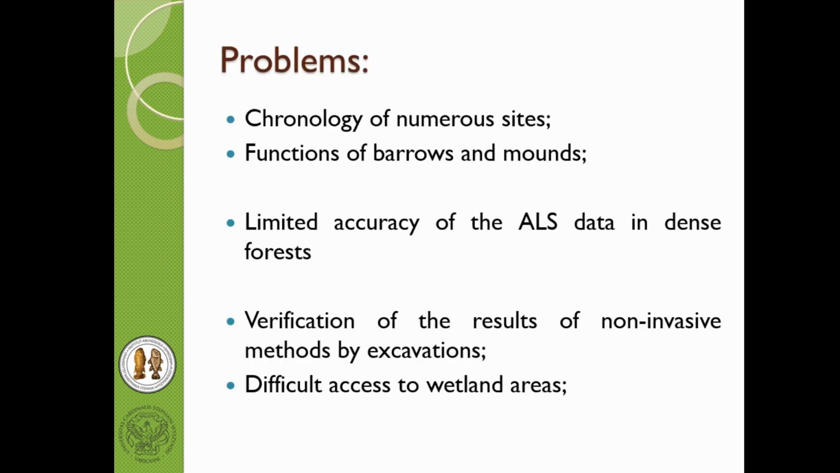overstated. Much overstated. And the problems which we are meeting are the chronology of sites and their function, for example, the function of barrows and mounds. Even from the LiDAR data, it's impossible to say what the chronology is. Even sometimes after excavation we have problems, if we don't detect any material, any pottery, it's quite difficult. And the limited accuracy of analyzed data is something obvious.